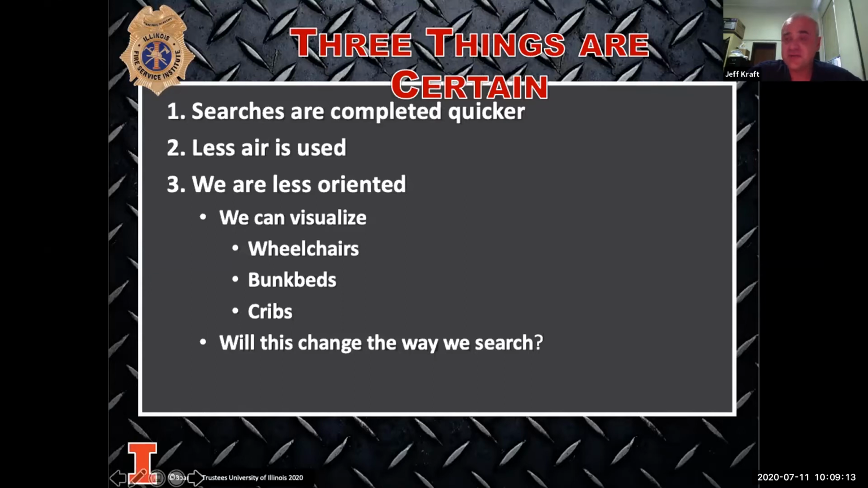Bunk beds and cribs. Bunk beds are a big thing as firefighters we miss all the time. We run our hand across that first bed, and we always forget when we hit them posts on the other side to run our hands up and see if it's connected to a second bed above. Make sure you're telling and visualizing that from the doorway. Let the firefighter see that in the camera and know that there's a bunk bed or a crib in there.